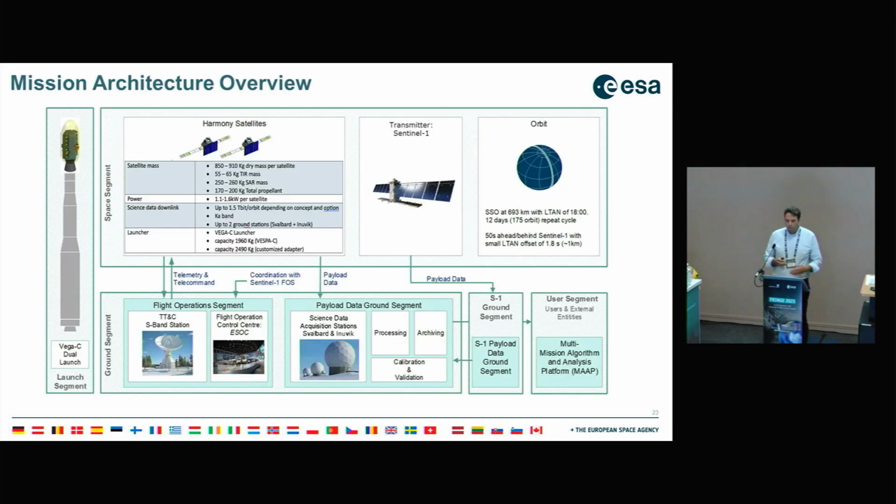So, overall mission architecture overview. I said two satellites flying together, being launched together on a Vega C dual launch configuration. Roughly, each satellite is about a ton. The TIR payload is roughly 50 kilos, so then you have an idea of the size. Then the SAR is about 250 kilos for each of the SARs.